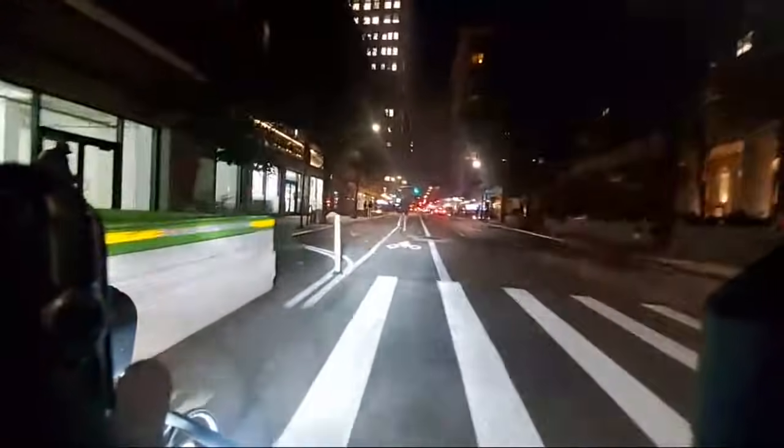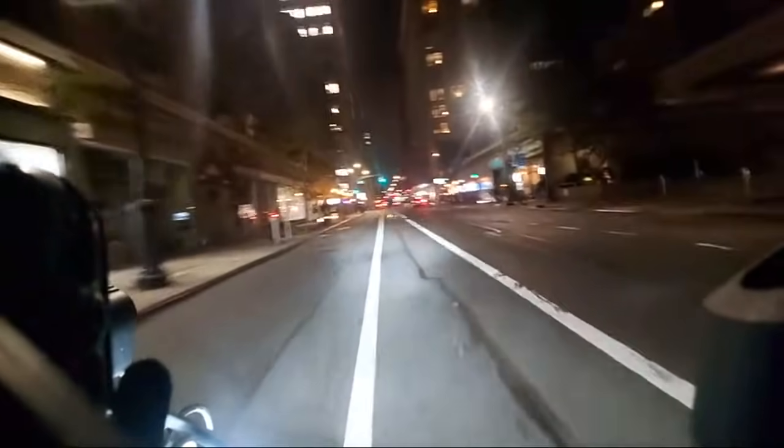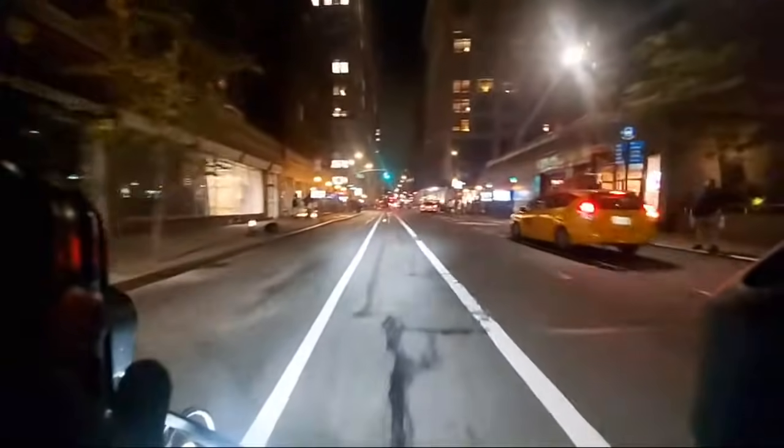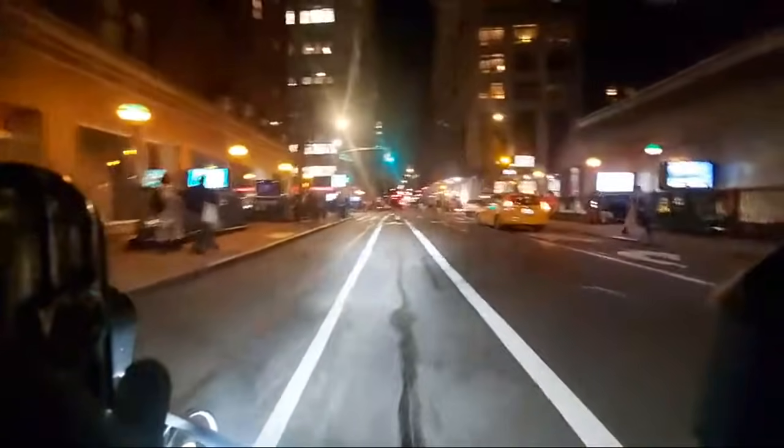Bro, that's my bike lane. Somebody was trying to smash onto my bike lane. Not happening. All right. Let's see what St. Mark's looks like tonight. Shit.